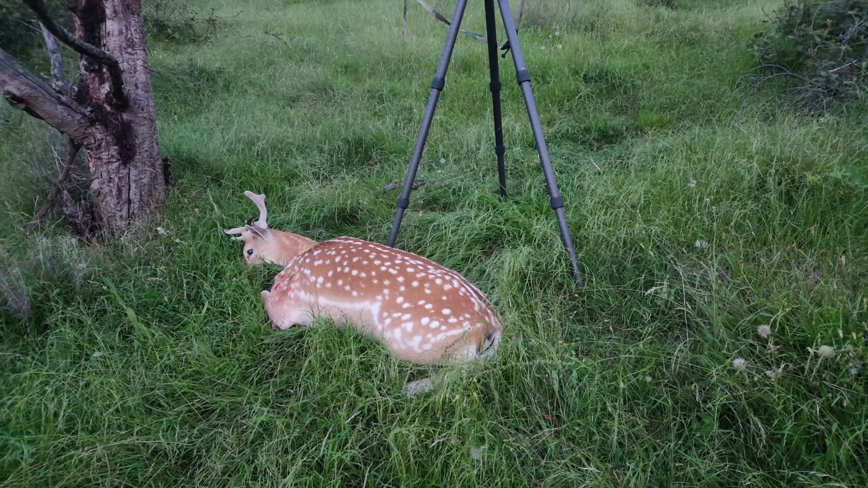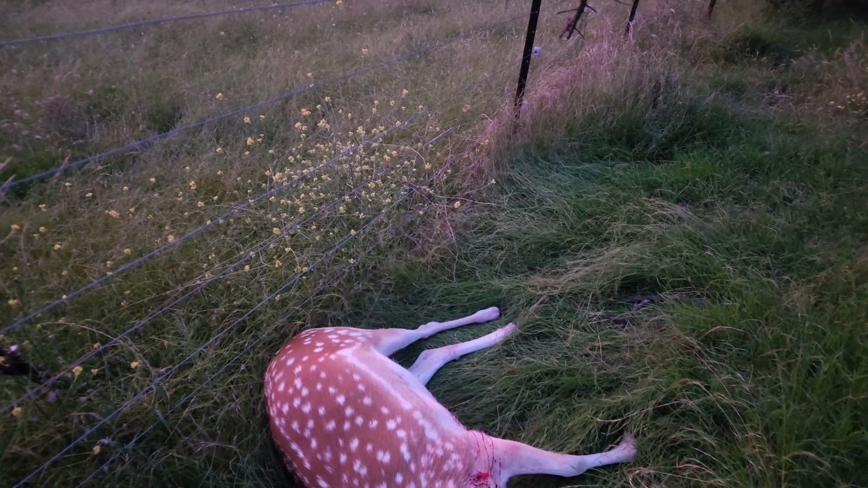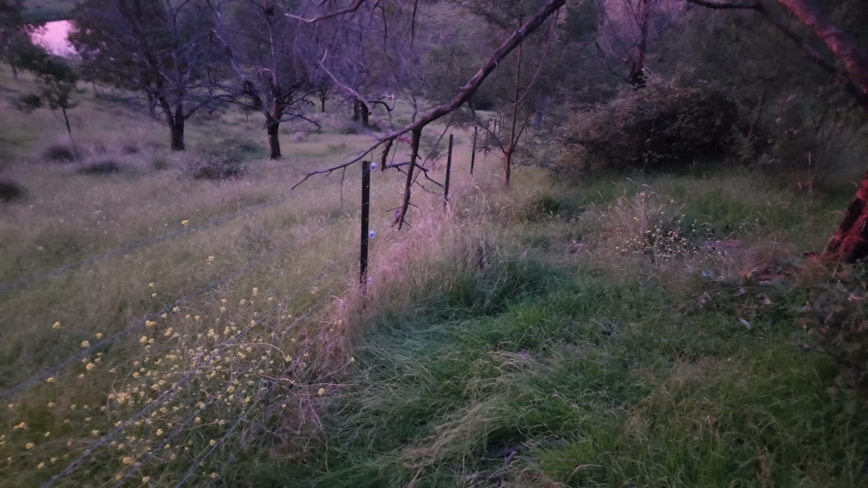Now there he is. He should be a pretty good eater. As you can see, there's no shortage of feed around in here at the moment. Well, that's good to know there. That fence is definitely on. That's going to make this a little bit harder.